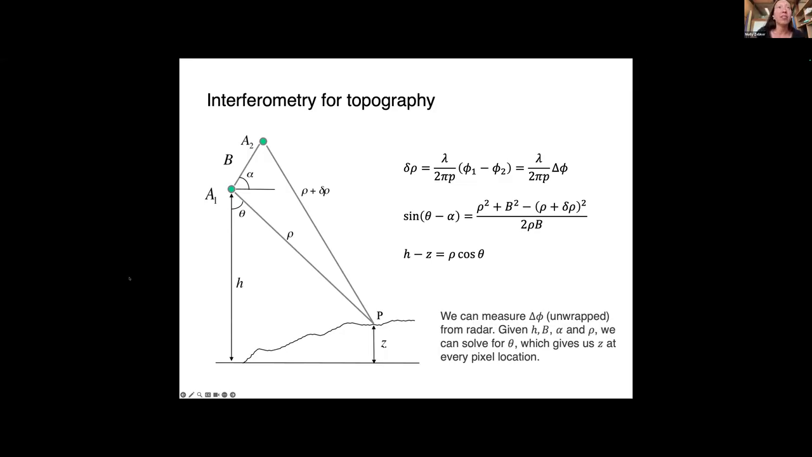So here is a simple diagram of imaging geometry for two satellites, or two positions of the satellite. If the surface scattering doesn't change much, we can relate the range, or the distance from the satellite to the ground at point A, by this value rho.